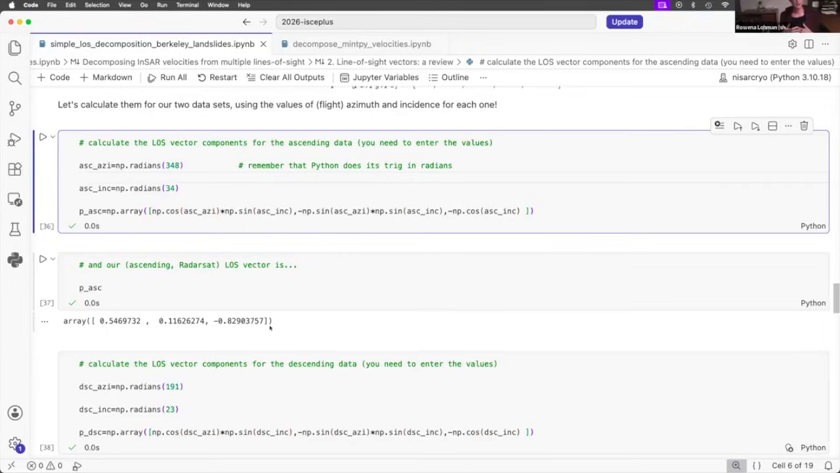And again, the way to think about this is what does one unit of positive motion do to the line of sight vector for this ascending track? So this last value here, which is negative and close to 1, is what would happen to 1 unit of upwards motion, right? If the ground moves up by 1 meter, then the line of sight will shorten by 0.8 meters. It's going to be negative because you're getting closer, and it's a little smaller than the full 1 meter because some of that is in the horizontal, right?